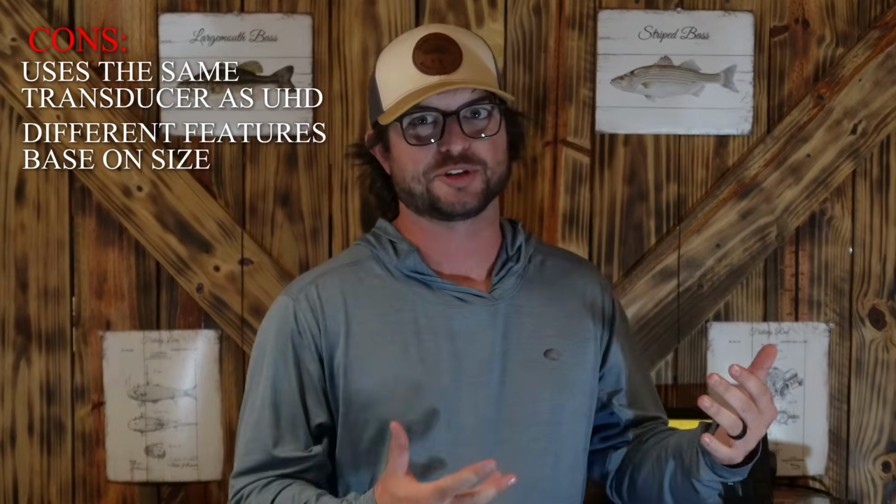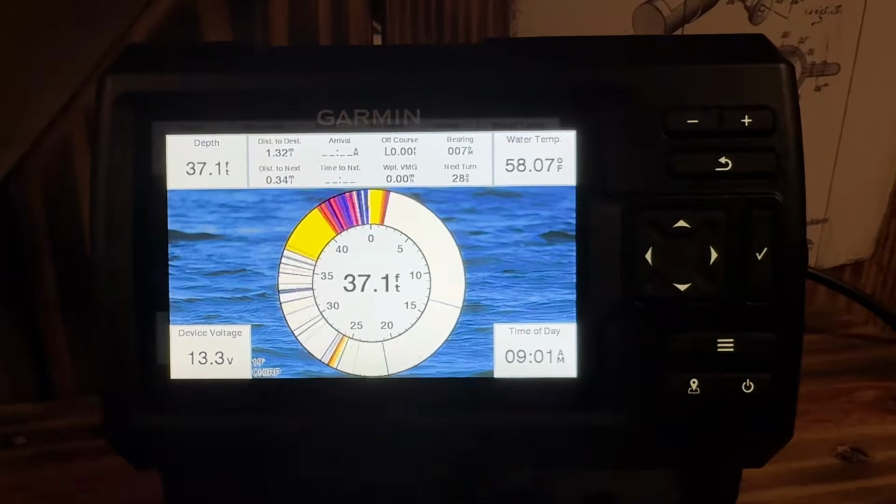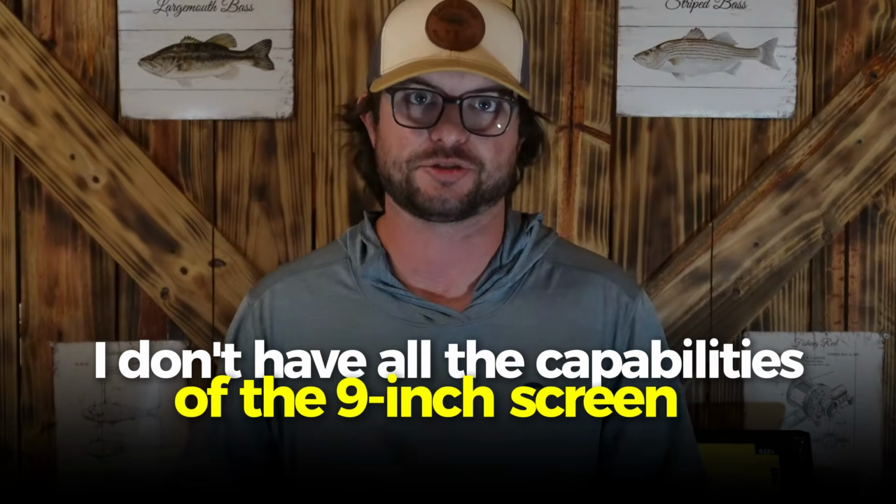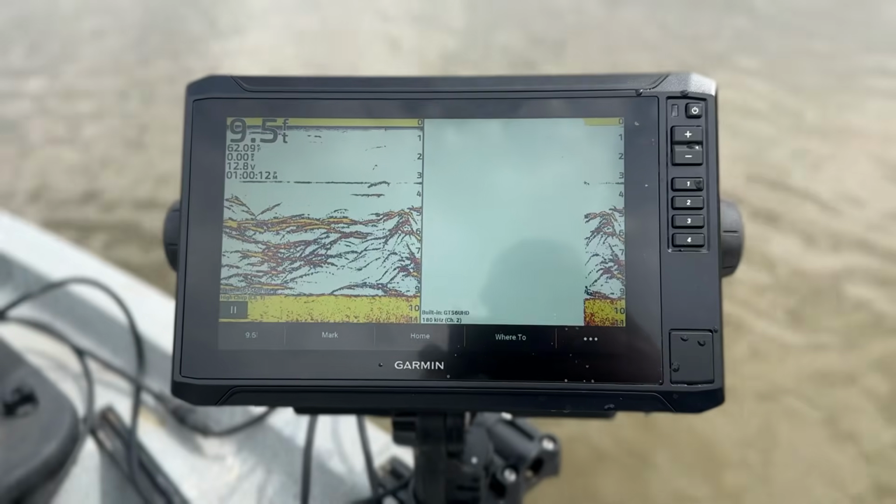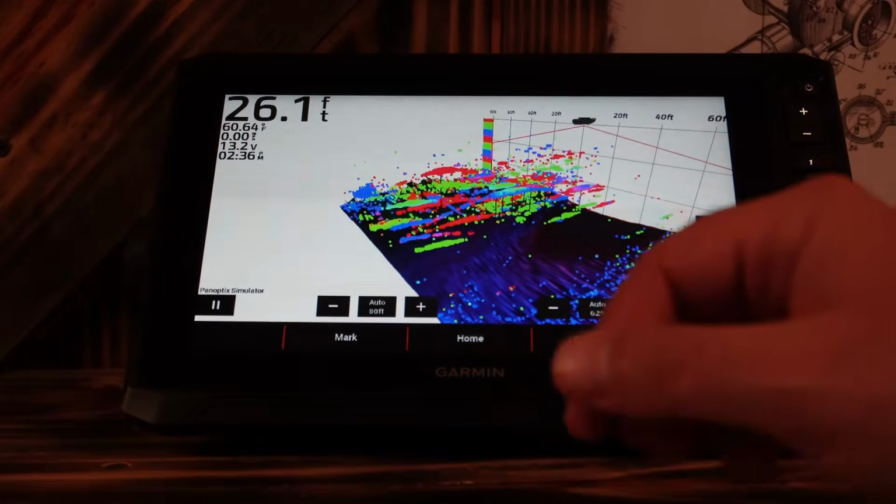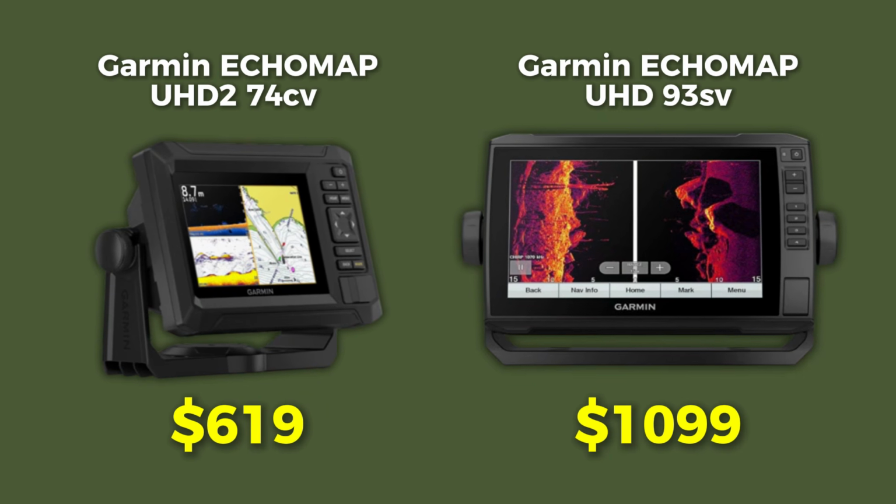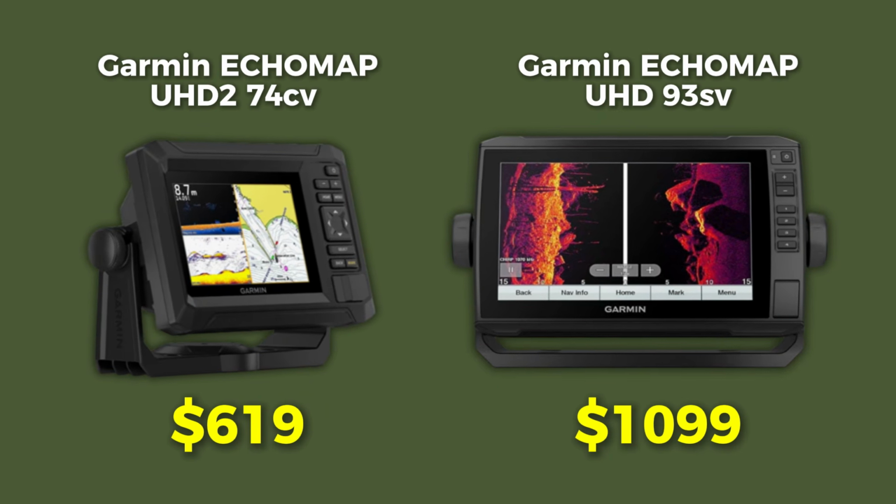Another con, and honestly this is a con for fish finders in general, is that the different size screens have different features. I just find it really frustrating that if I get the 5-inch screen of the UHD 2, I don't have all the capabilities of the 9-inch screen. So when you're buying the UHD 2, be sure that you're getting the correct screen size and the features that you're wanting. And just know that if you need a smaller screen size, while the 5-inch screen is over half the price of the 9-inch screen, you're still getting fewer features as well.